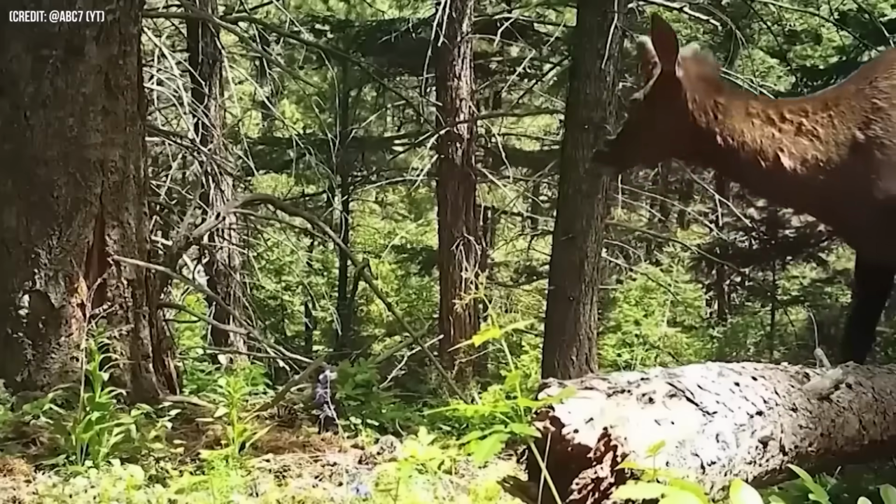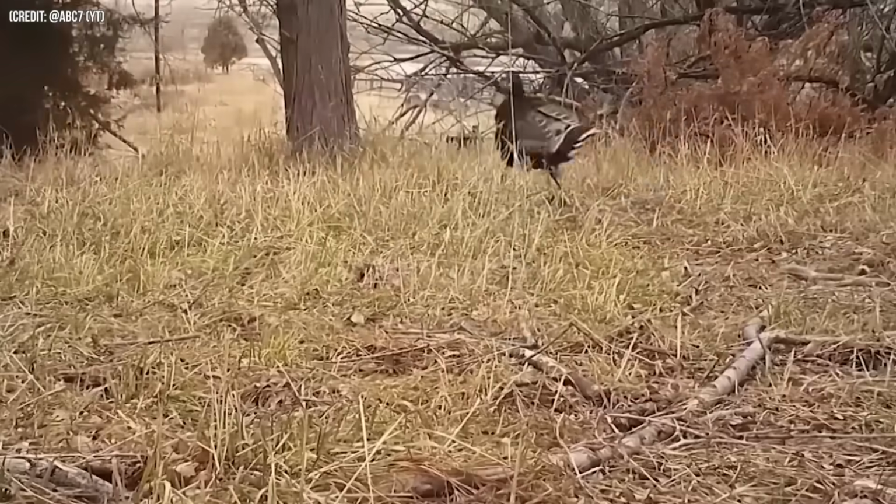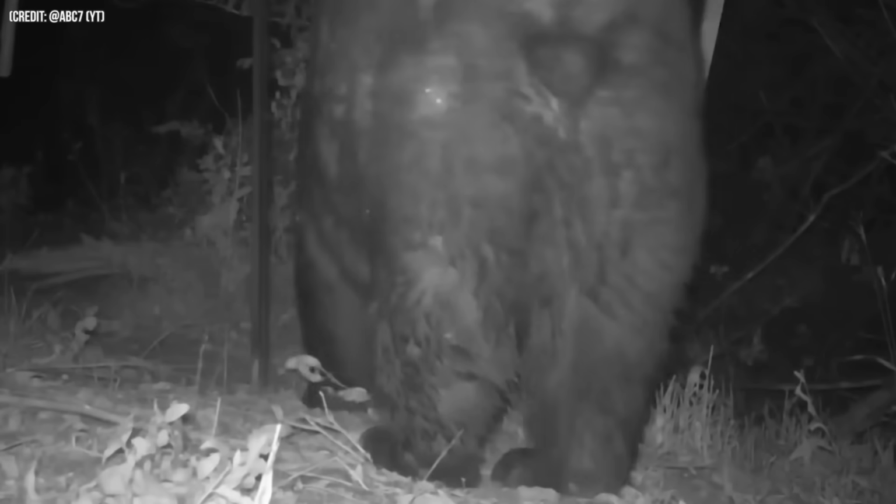Number 4. In today's series of trail cams intruding in animals' lives, we have this bear who did not see a trail camera, but an opportunity. This camera was a chance for the bear to show the world how photogenic he was. So he took hundreds of selfies from all different angles. After he got tired, he left.